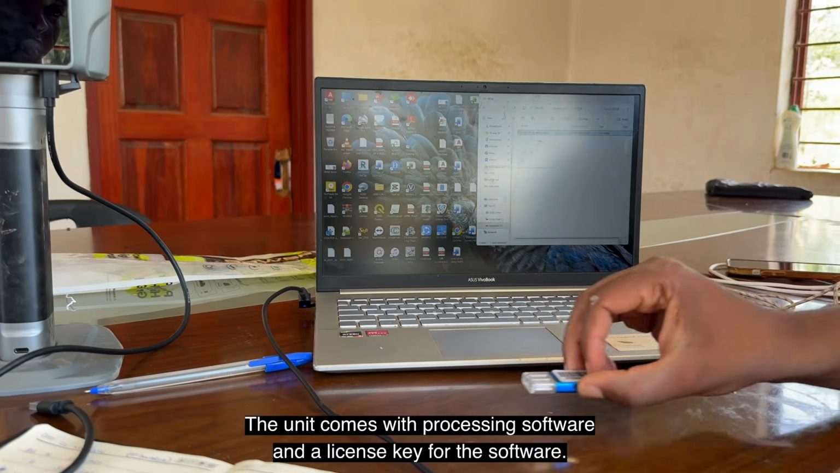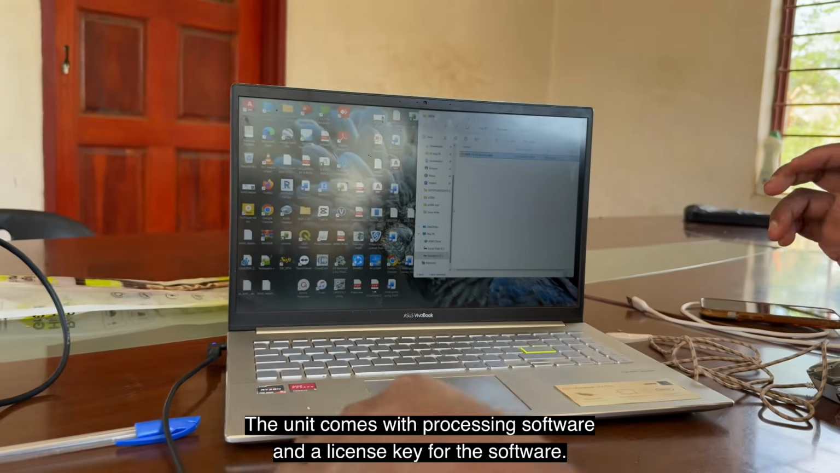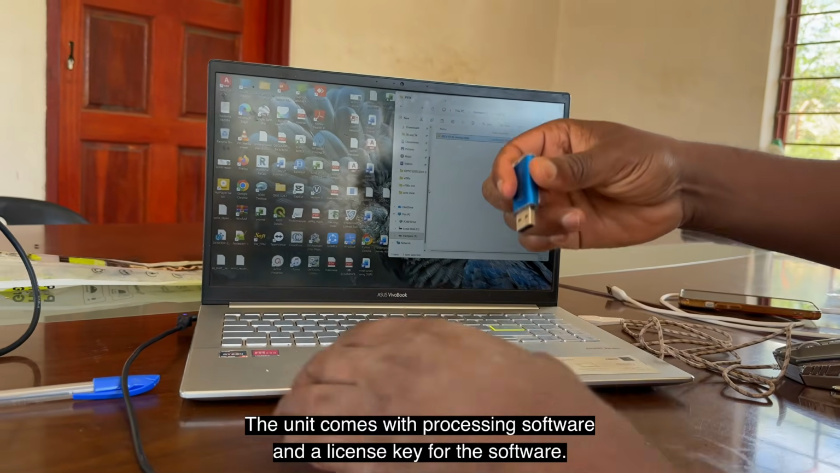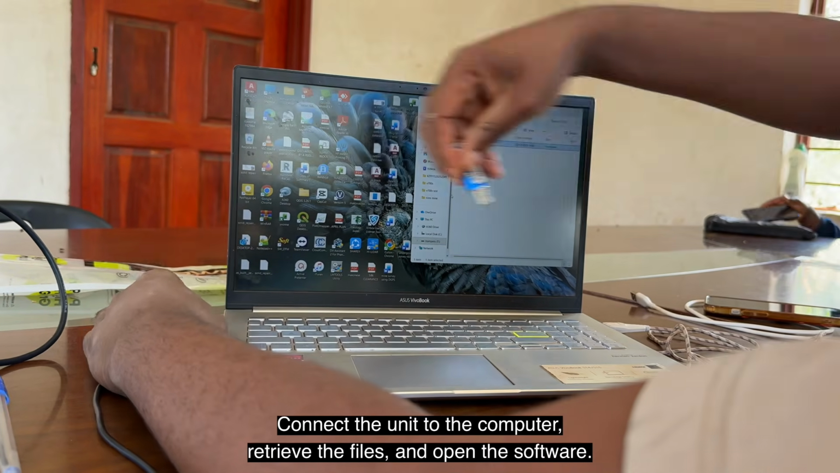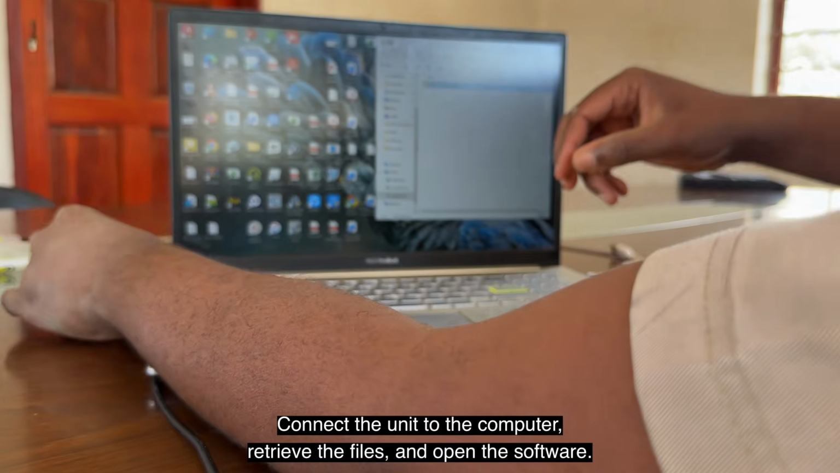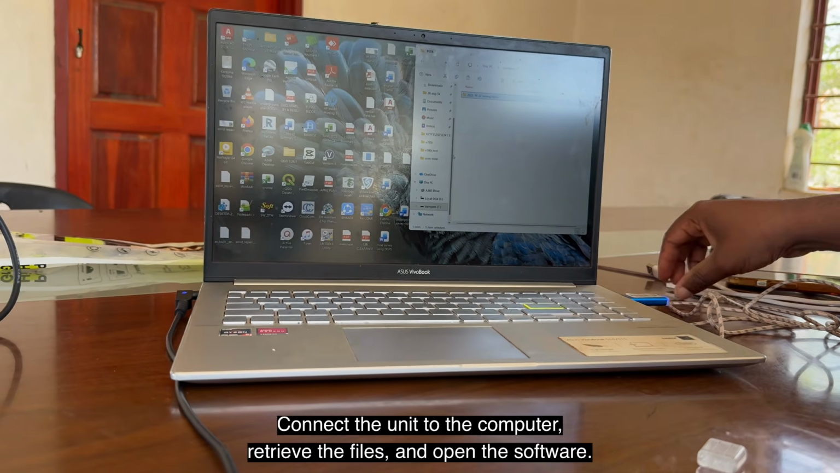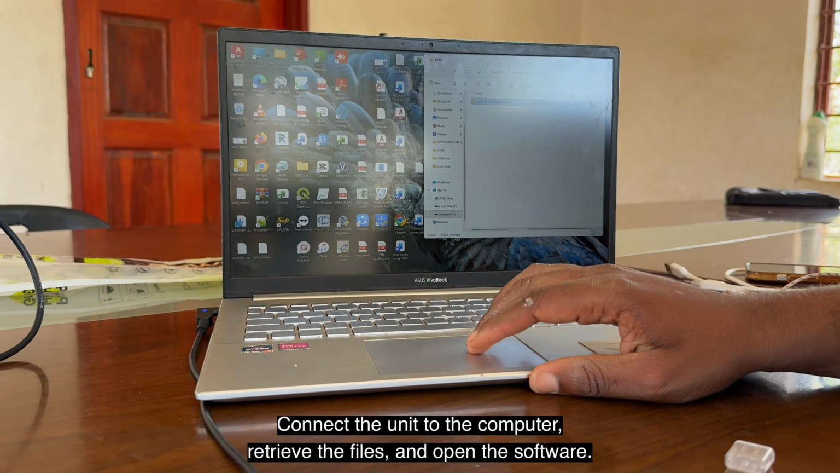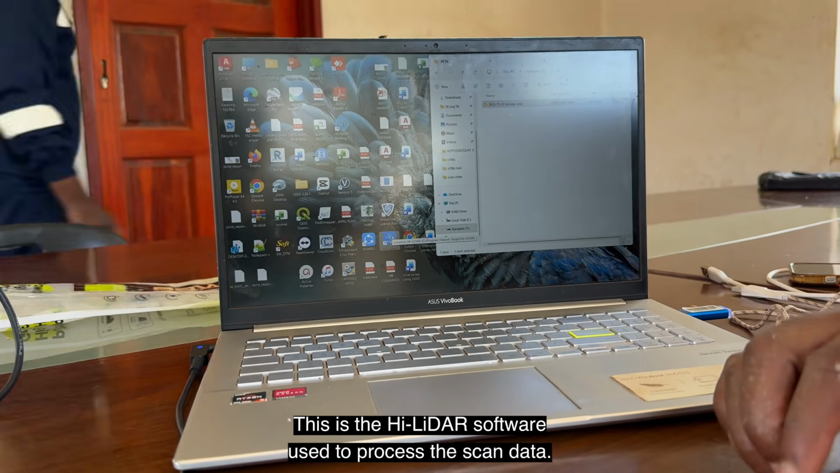This machine comes with software that you use. It comes with the machine and also a key, a dongle for that software. So let me put the dongle on the side. From there, you can now open up the software. This is the software. I like the software. That's the one that you will be using for processing.